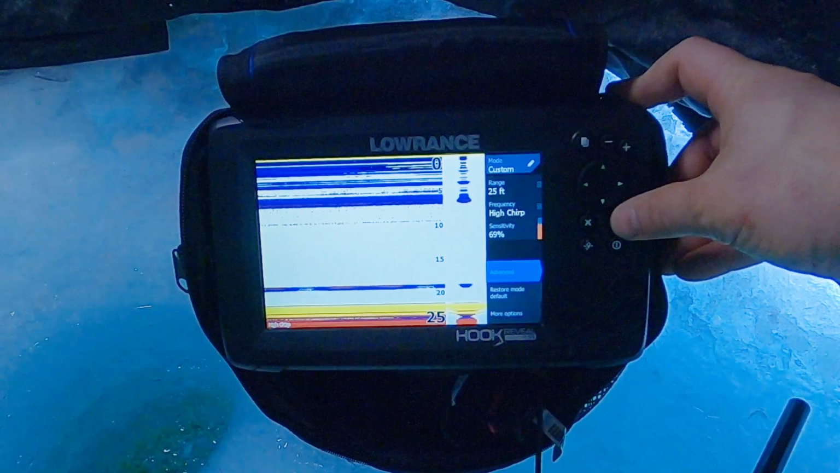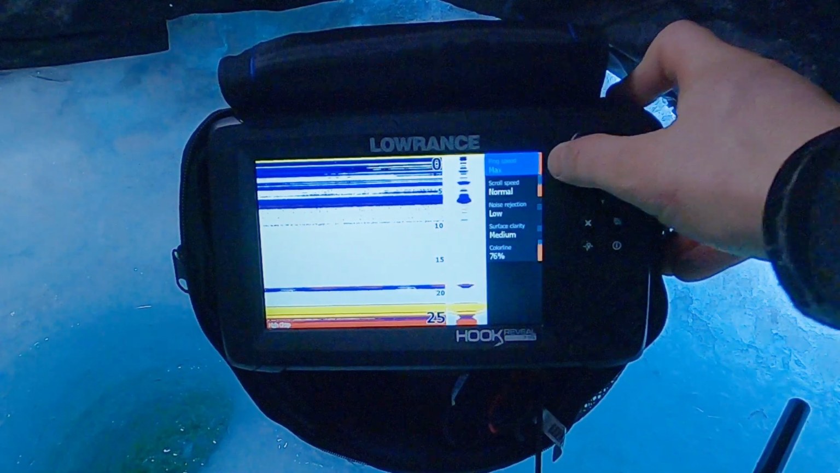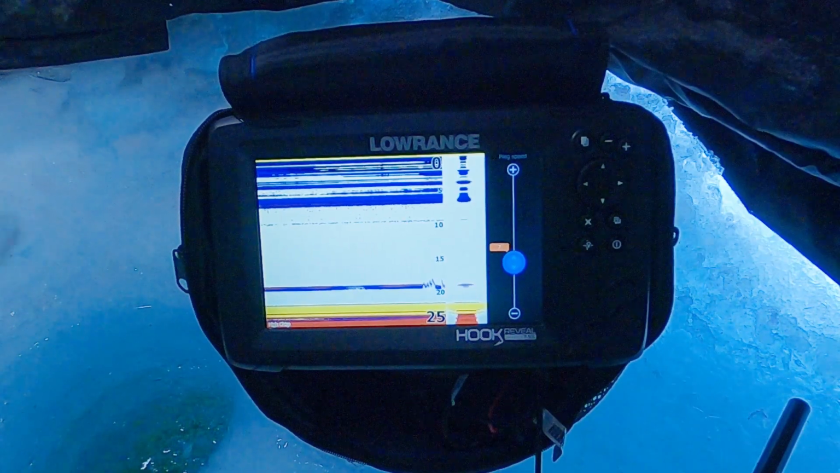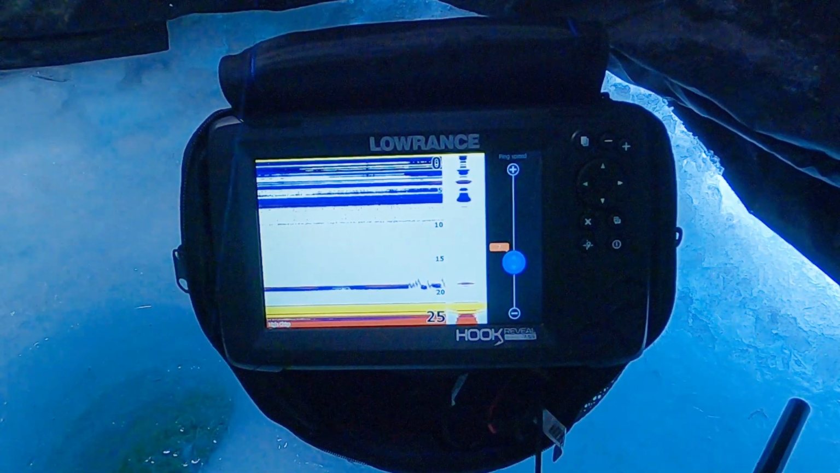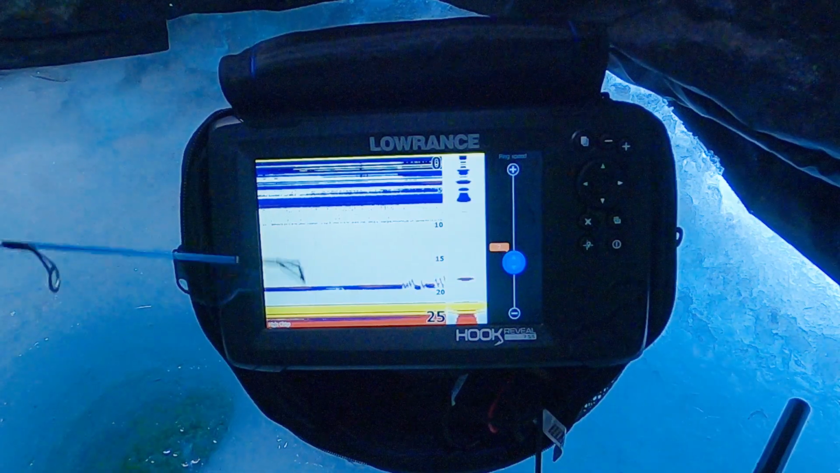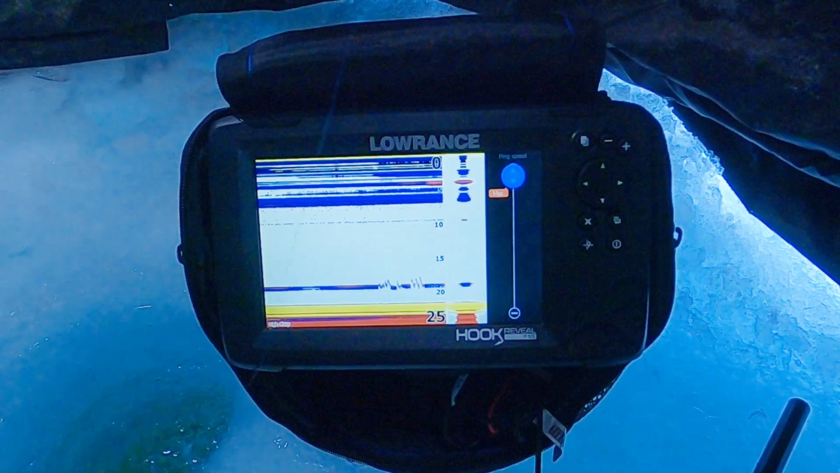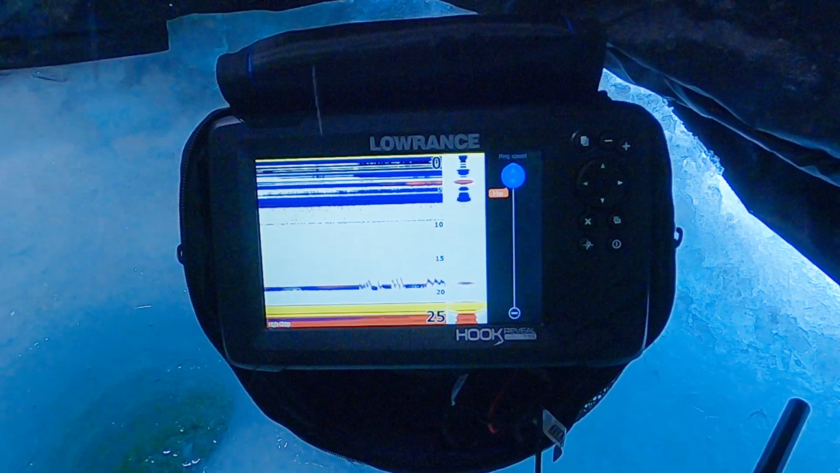So on this particular unit, those two adjustments are found under advanced. We have ping speed at max. I'm going to turn it way down. You're going to see a delay. There is quite a delay there. Now if I turn that all the way up, that delay is pretty well gone.